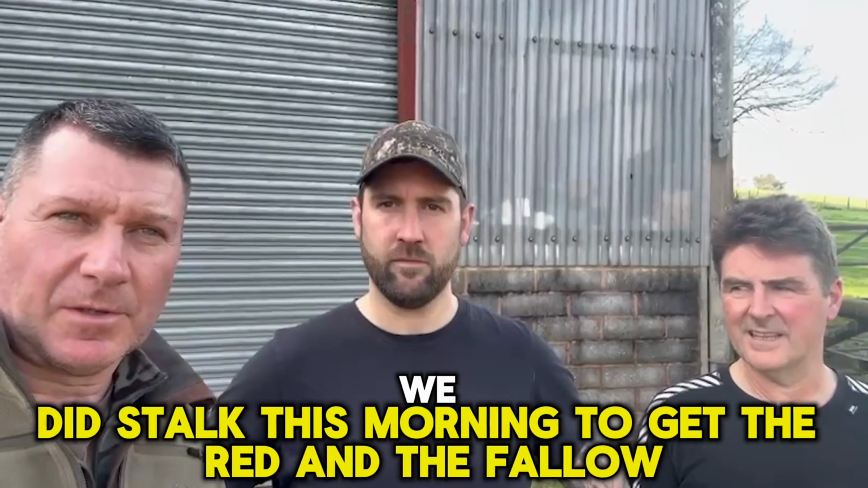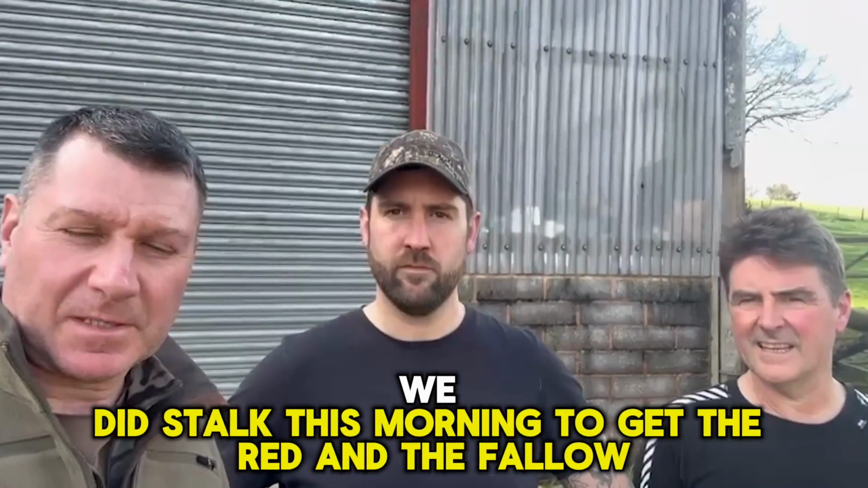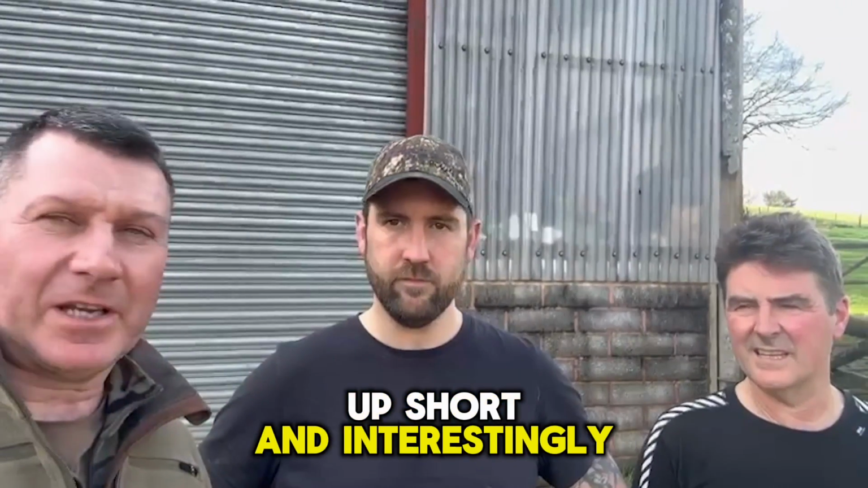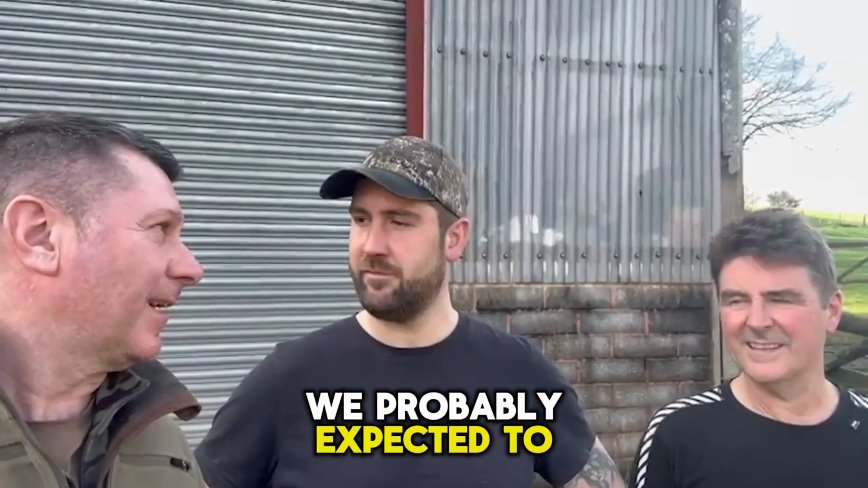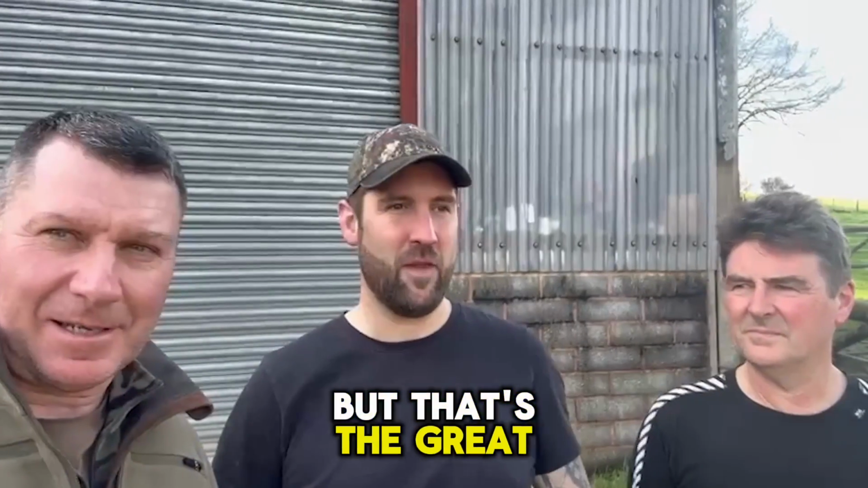We did stop this morning to get the red and the fallow. Try and get a fallow this afternoon to get all the species. But we just came up short, and interestingly enough, they were the ones we probably expected to get. Yeah, they're going to be the easy ones. Yeah. They were there, we got the shot off. But that's the great thing about hunting.